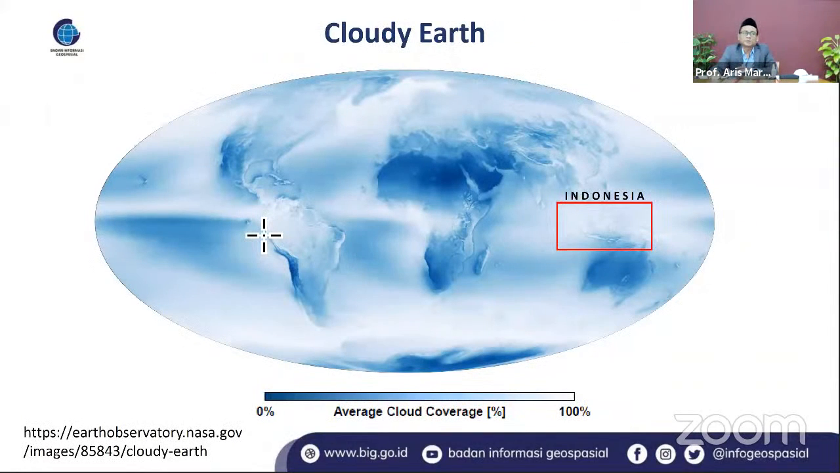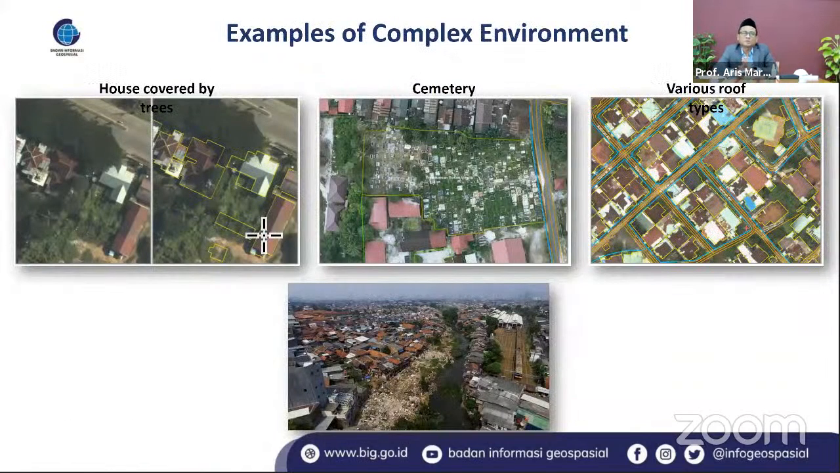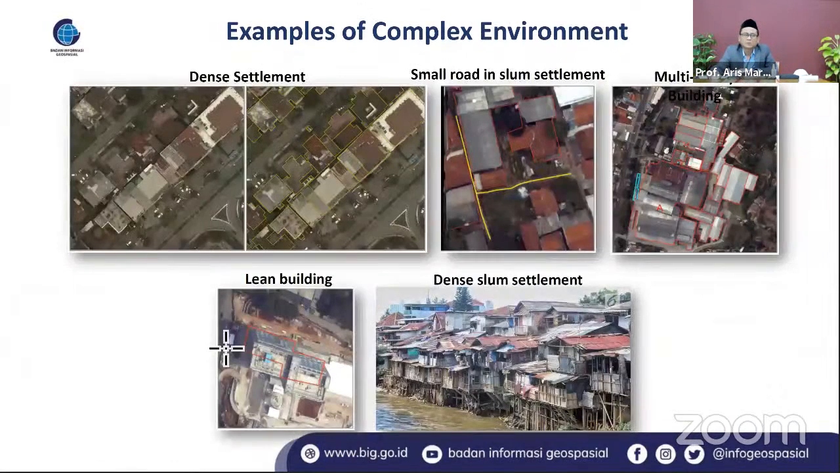Also, for example, another problem is that we have some places, houses, especially in the rural area, covered by trees from above. So it's also quite difficult to do the mapping, with various types of roof, and so on. This is still the agenda that we have to finish related to the mapping.